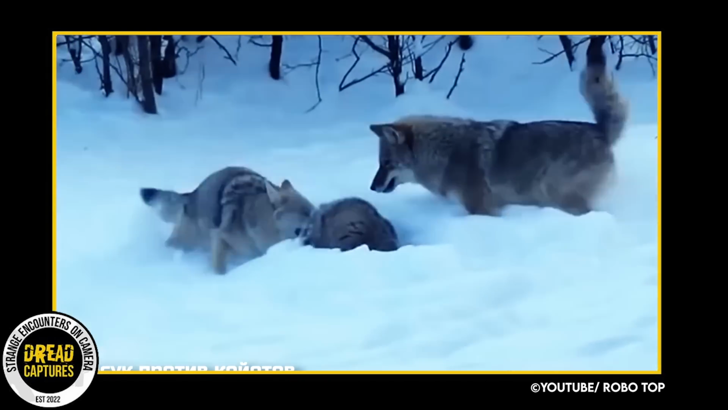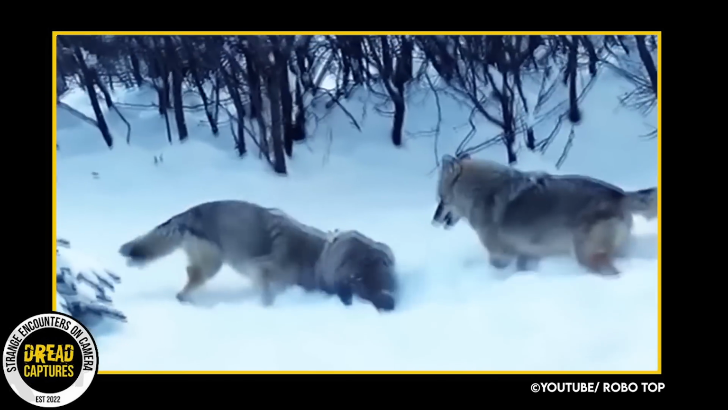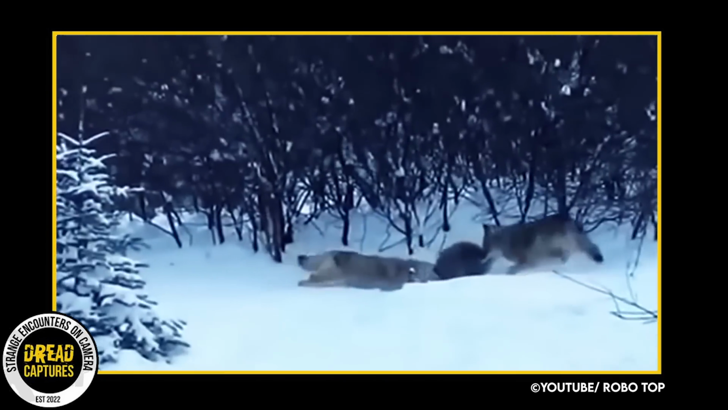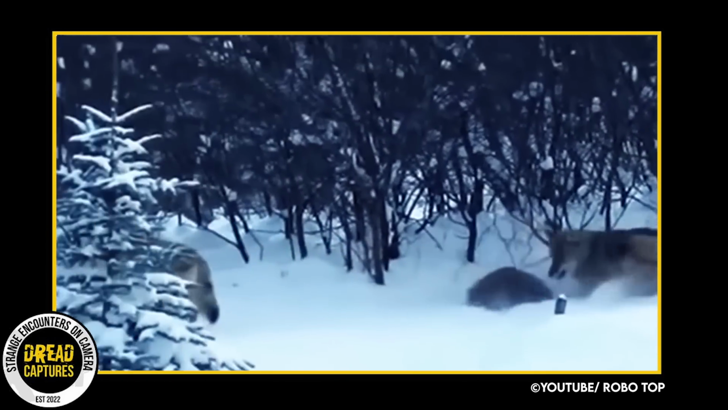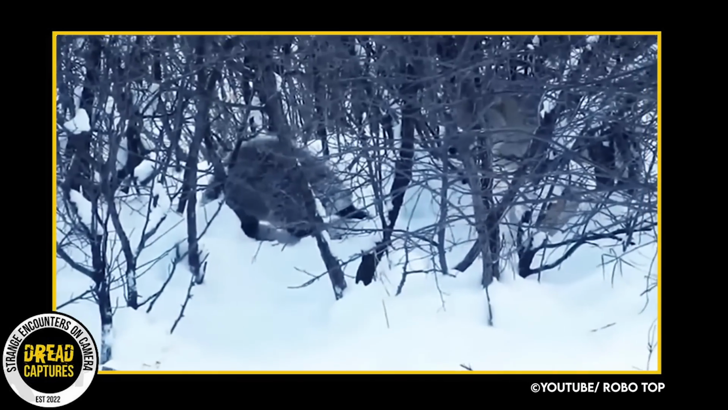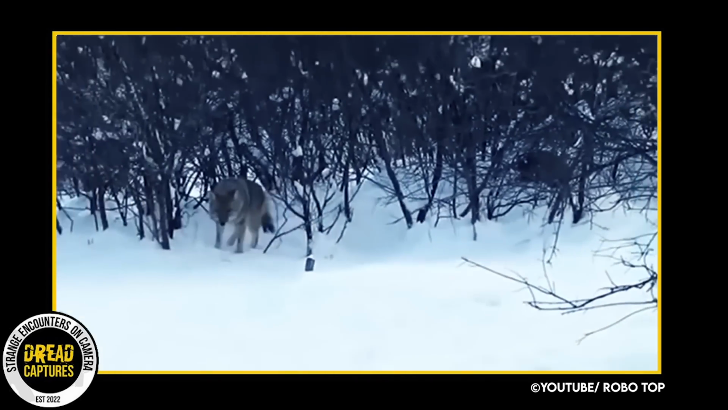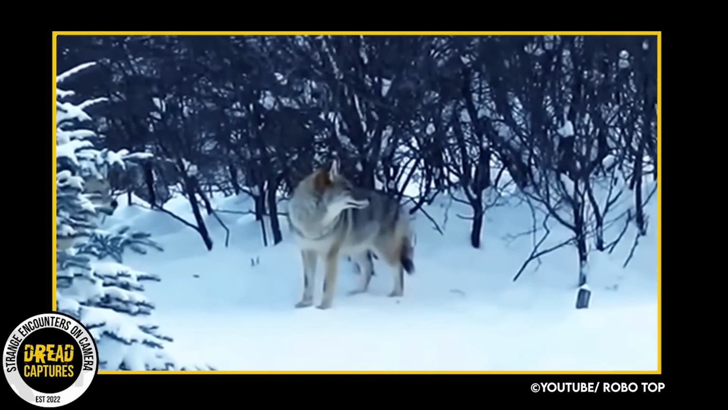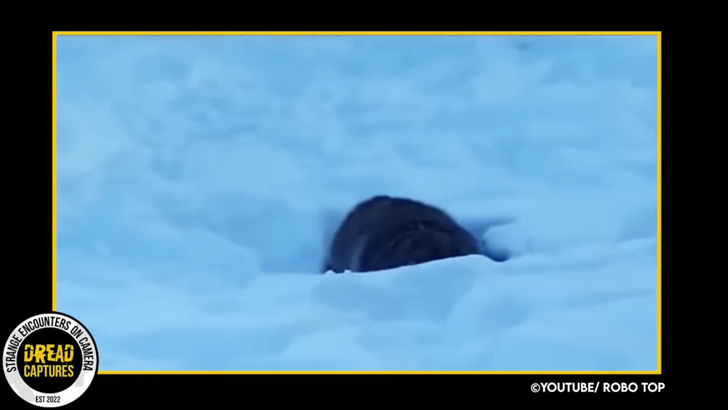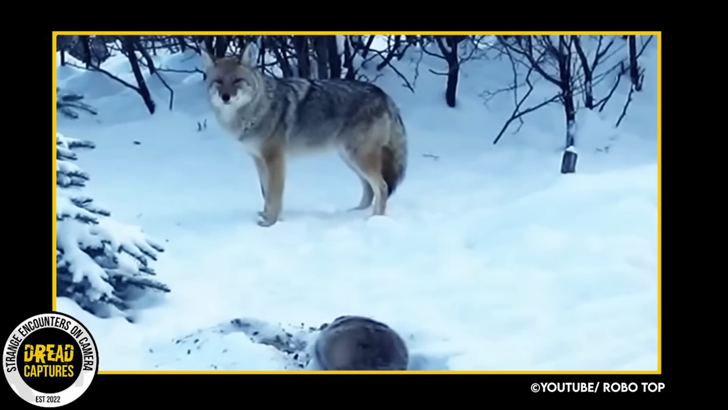This next camera capture is a badger just minding its own business when two coyotes start to gang up on it. However, the badger here isn't going down without a fight. He's able to even the playing field by moving into the sticks where the coyotes can't move around as well. Eventually, these guys give up, realizing this isn't worth it.